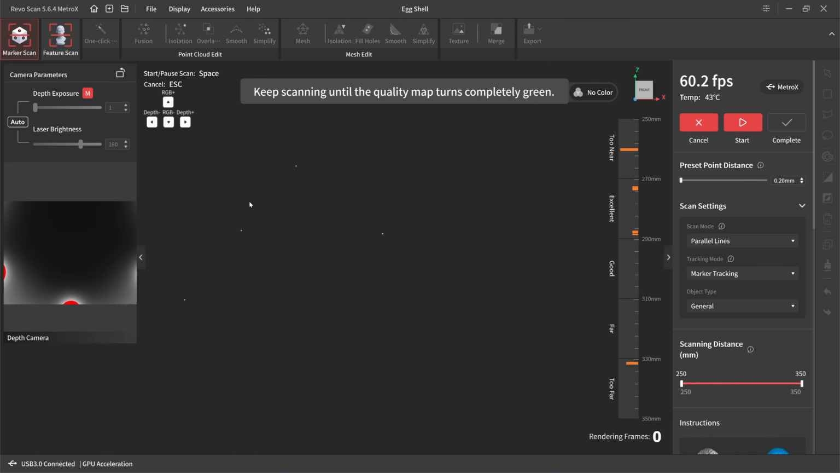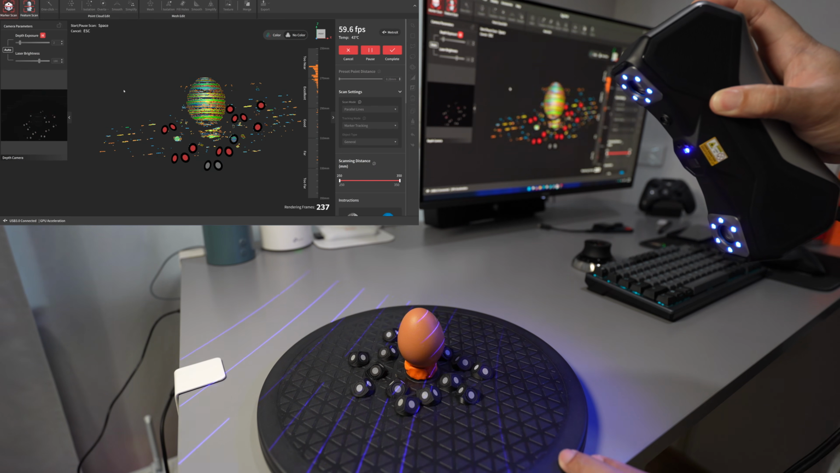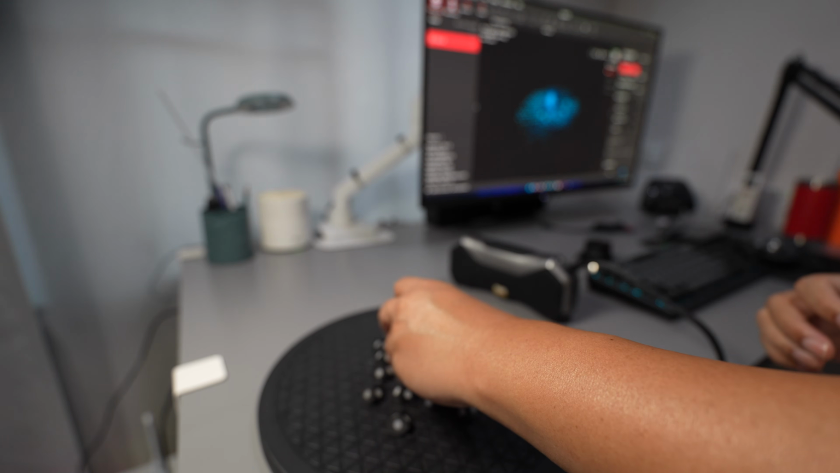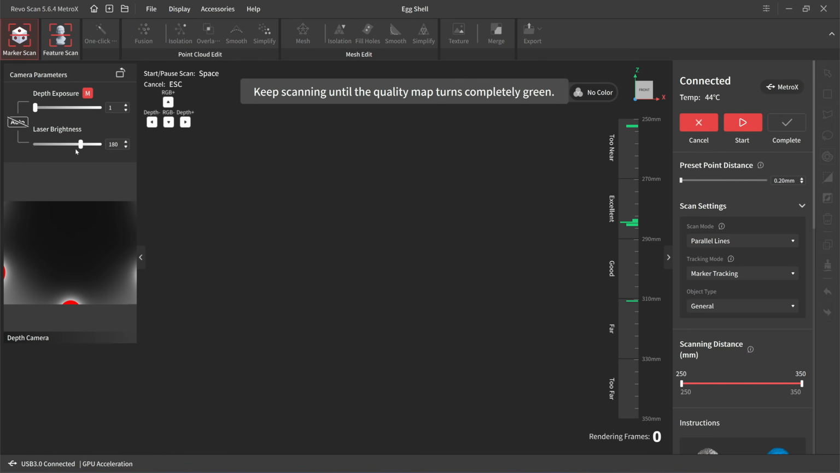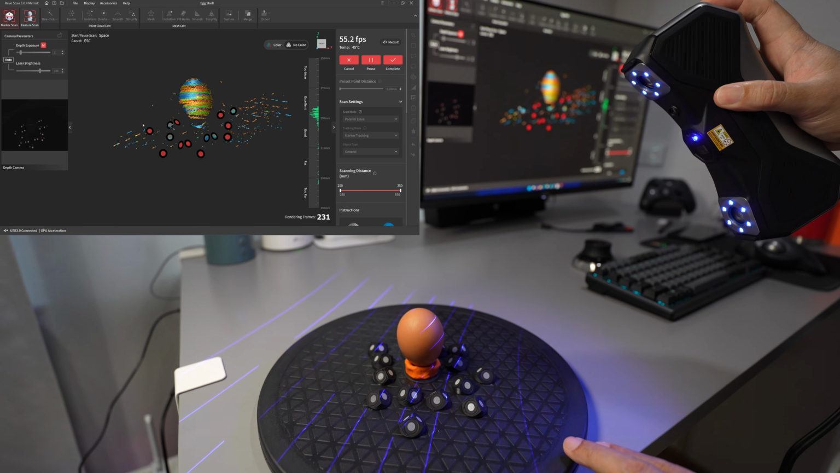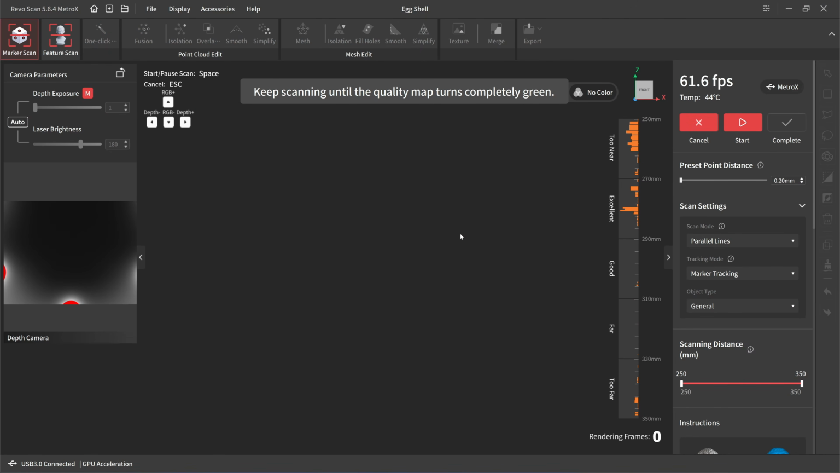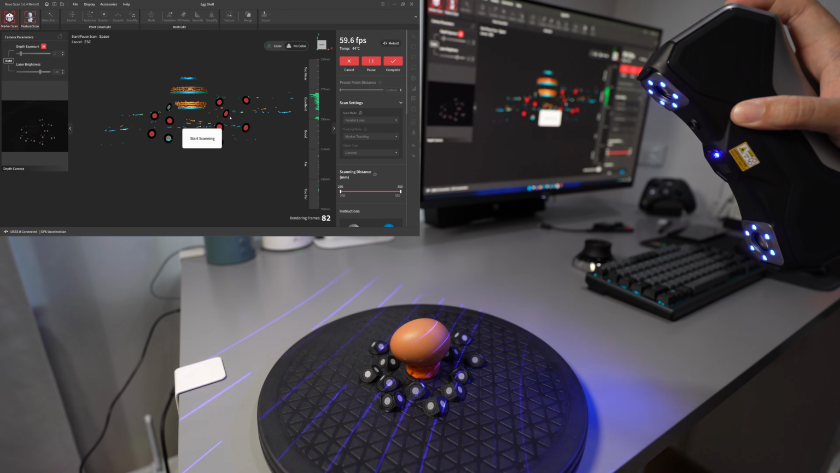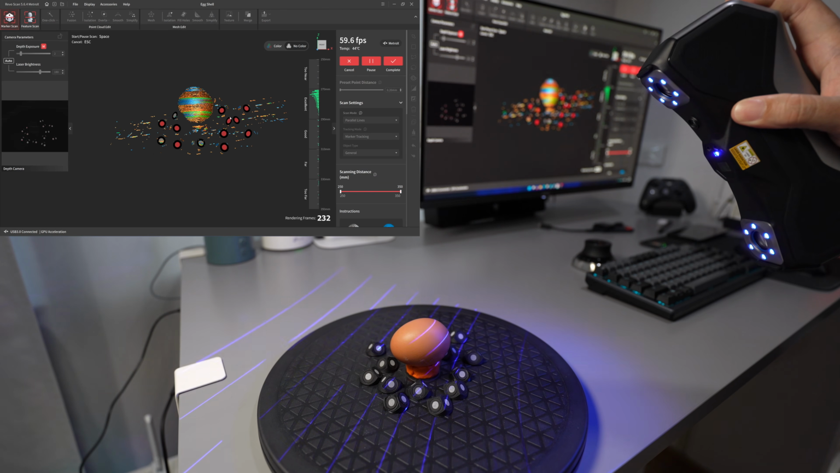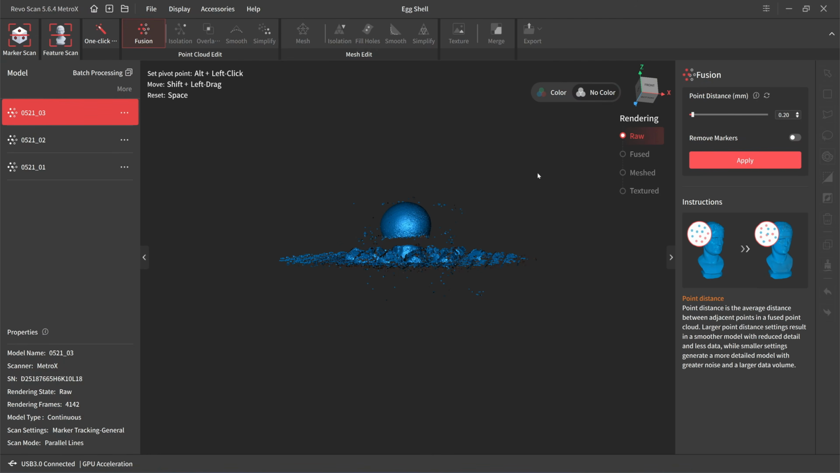Okay, I'll start with the parallel lines. Okay, the scan is still in parallel line, 0.2 mm. Okay, this will be the final orientation, parallel line 0.2. Start the scan. So I fuse all 3 egg scans with a 0.2 mm resolution.